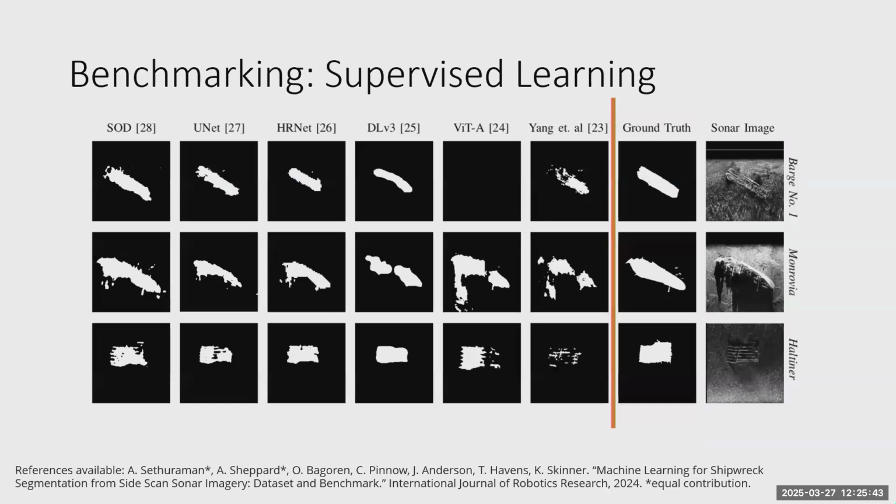So again, this is supervised segmentation. So the networks do see the labels during training. So I think they get a bit more fine detail than the previous networks that we saw. The network SOD on the left here did the best. So this is our initial benchmarking experiments, just to provide a resource for the community to normalize the testing scheme here for this task.